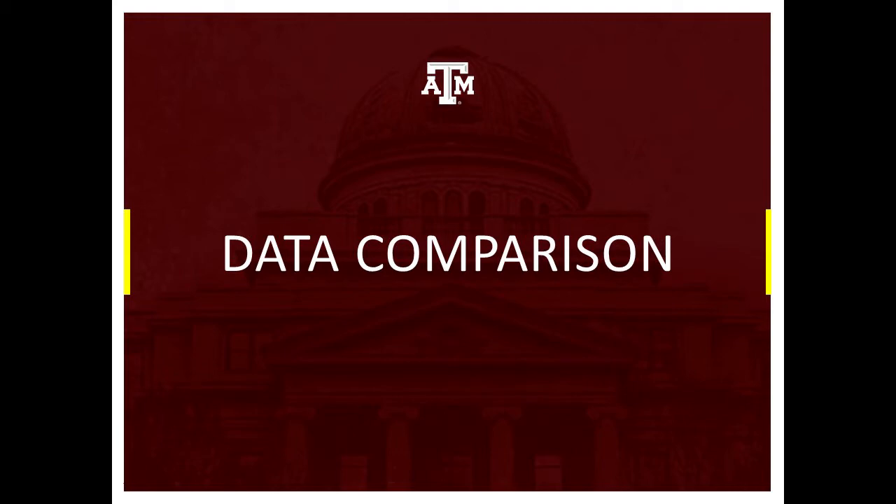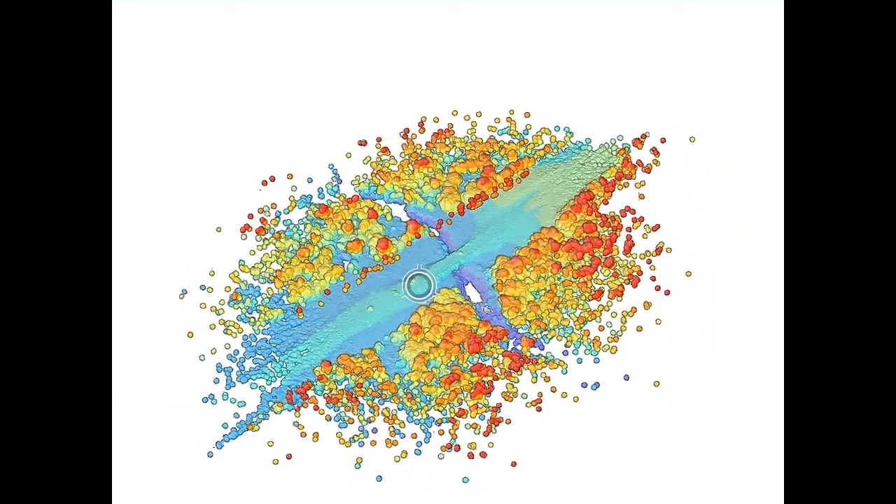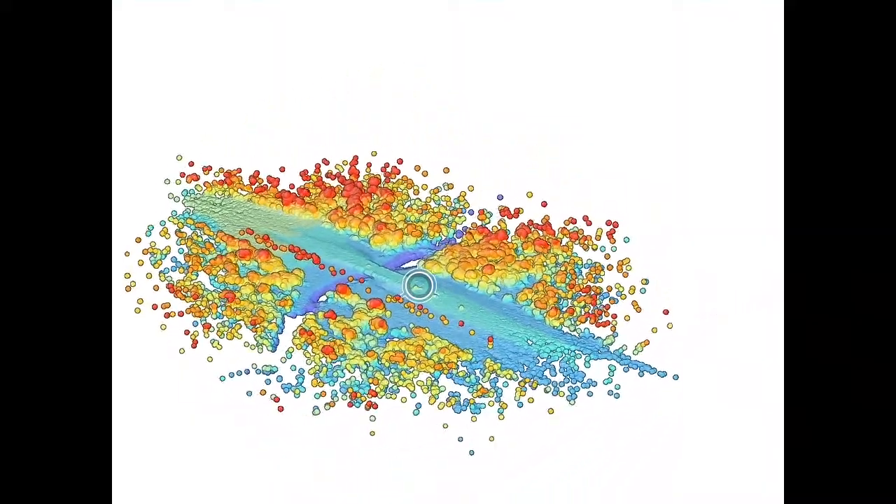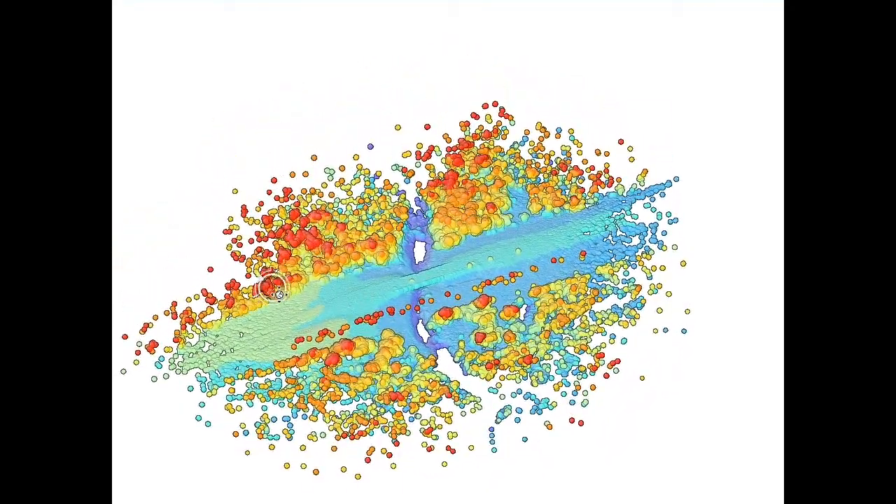Alright, now we're going to talk about our data comparison between our LiDAR dataset and our photogrammetry dataset models gathered in the field. Starting off, we're going to talk about the LiDAR dataset, which is here. As you can see, it's a very wide field of coverage, with the top and bottom being the surrounding forest and the middle section in light blue being the bridge that we are surveying. The red, orange, and yellow splotches are trees recorded.